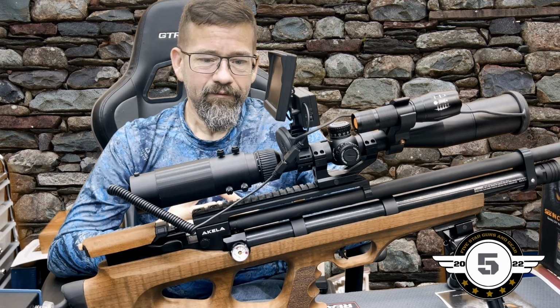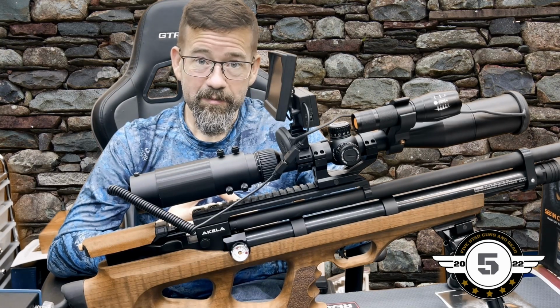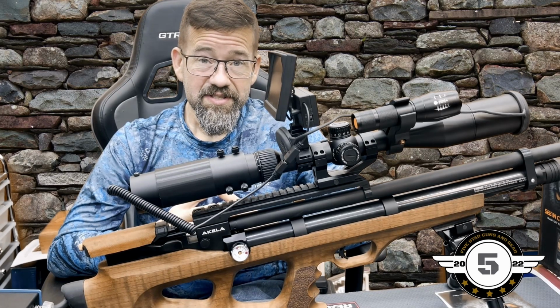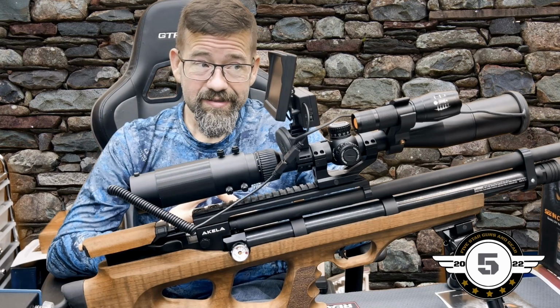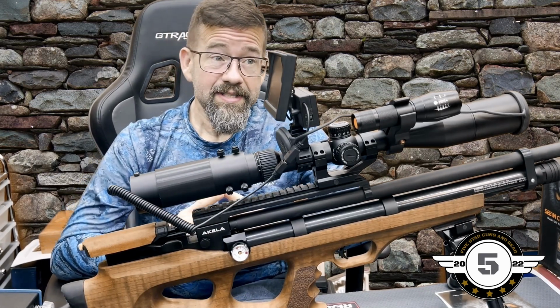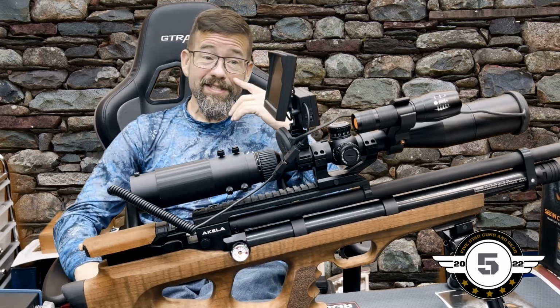Especially, I would be very hesitant under heavy recoil rifles. I would stick to PCPs, air rifles, rimfire rifles, maybe 223s and AR platforms, something that runs a buffer tube that mitigates a lot of recoil.